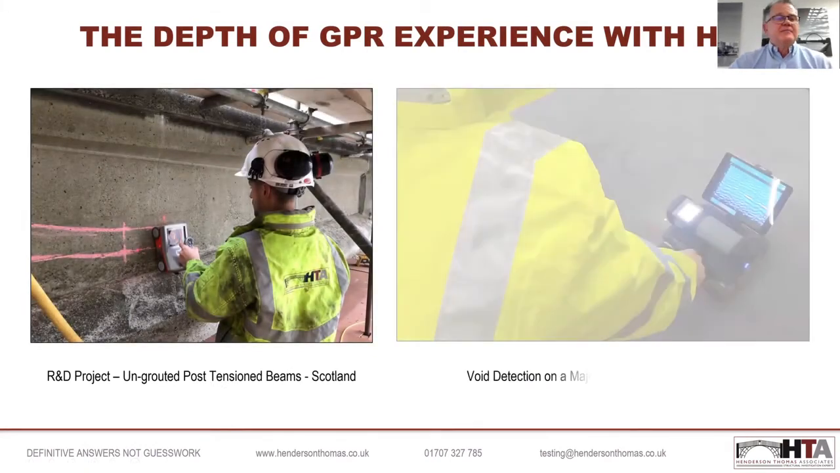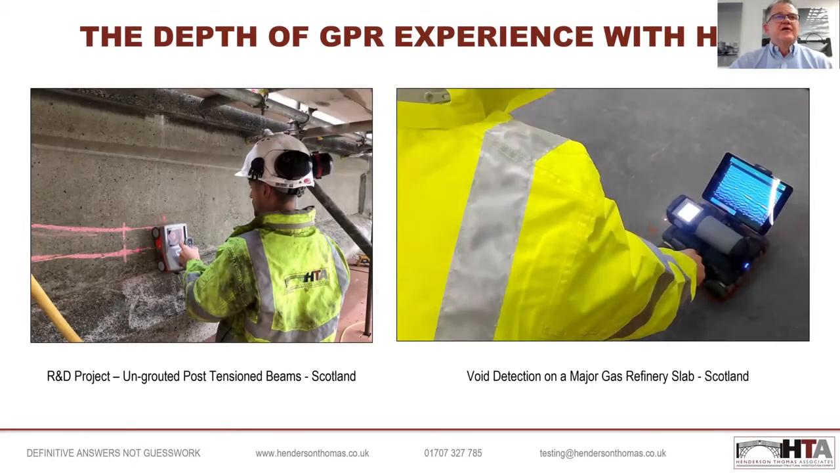Going forward, the photograph on the left-hand side was a post-tension beam on a site in Scotland where the client actually knew there was a major problem with the grouting process that hadn't been carried out very effectively. So we needed to locate the exact location of the post-tension tendon ducts so we could do some other investigatory works and then allow the client to drill into the tendons that were voided and allow a grouting program to go ahead.